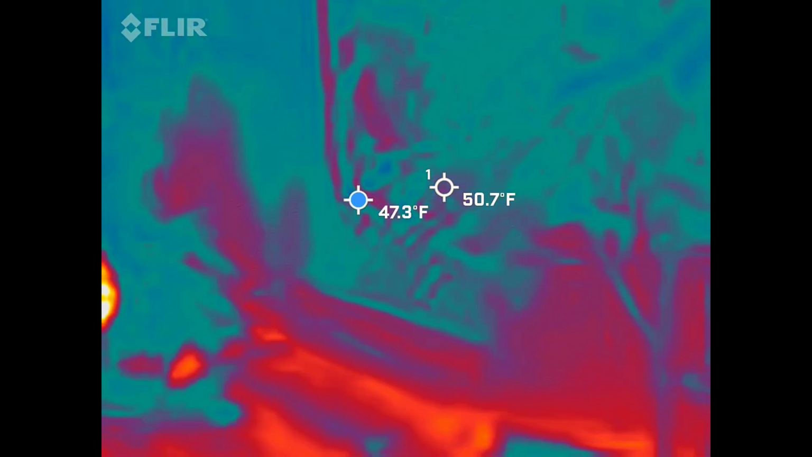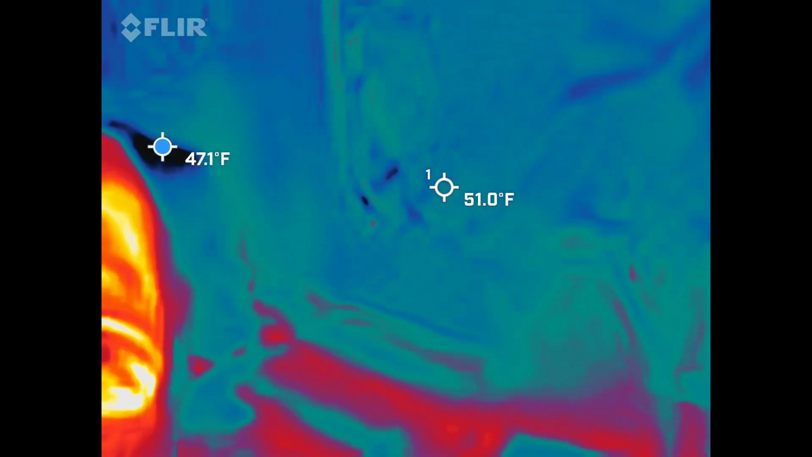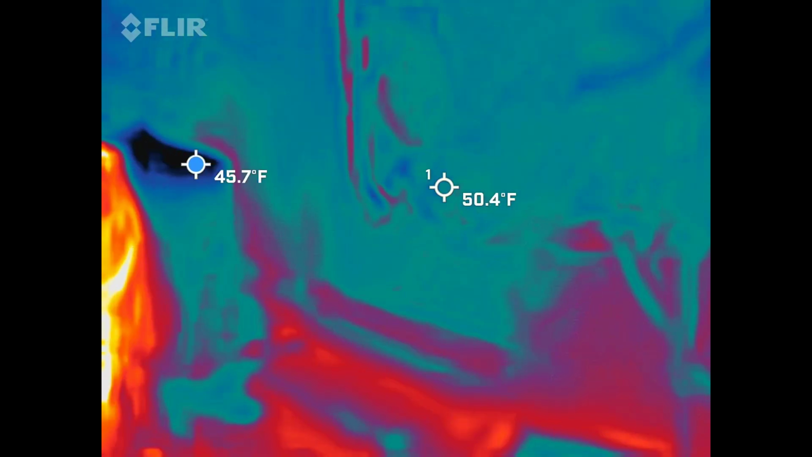Nice. But then, let's take that too, just at the same time that she got the rubbing and cow. No, just as you were talking. It's so funny that you got rub and cow at the same time.